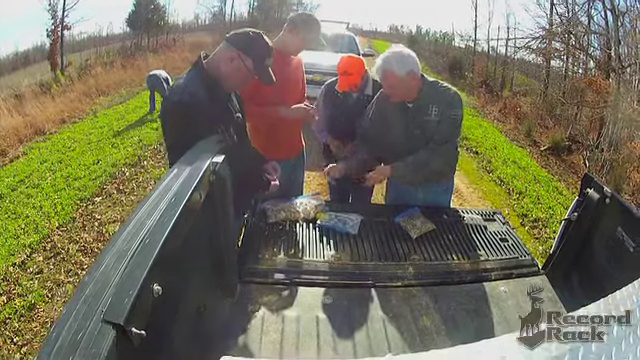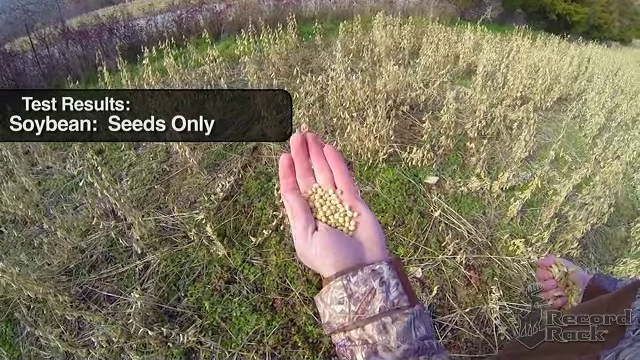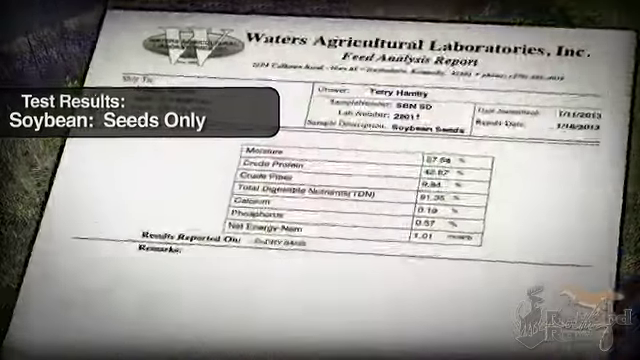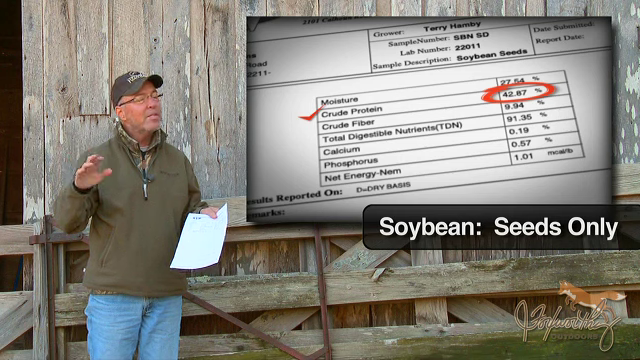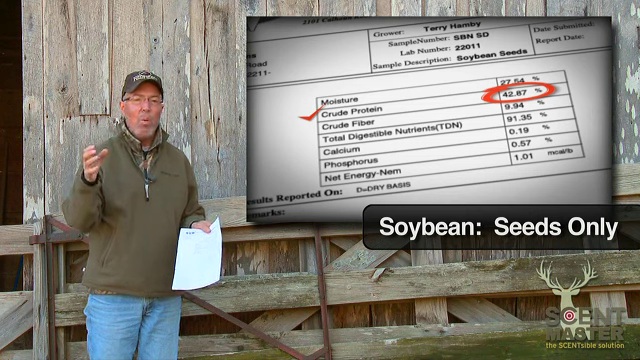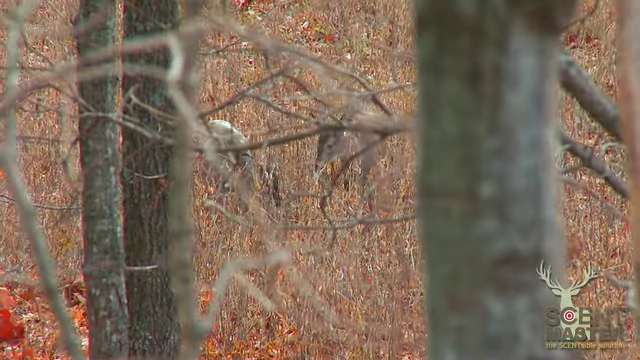When the guys and I separated out and just took a baggie of the seeds, just the soybean seed or grain, not any of the hull or anything, it was 42.87% crude protein. Extremely high. Now some people say that's too high, but remember, deer are wild animals and they're very good at regulating what they take in for their body's needs.